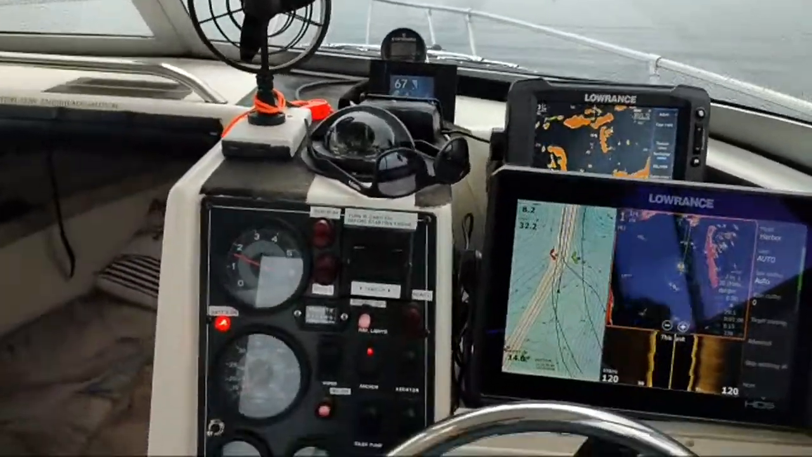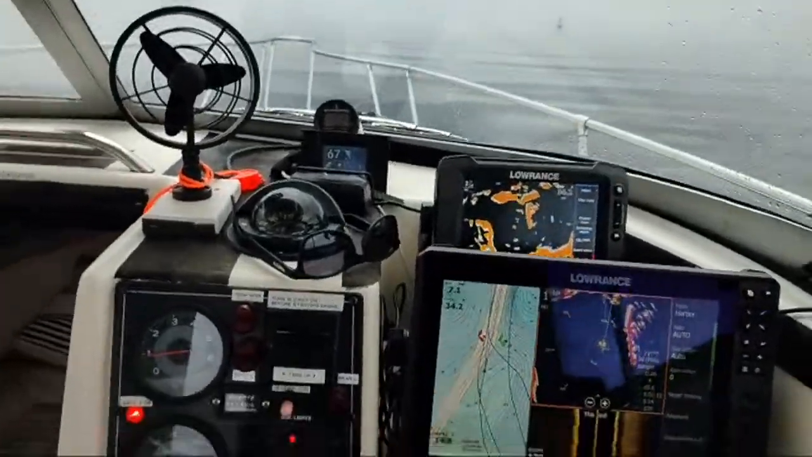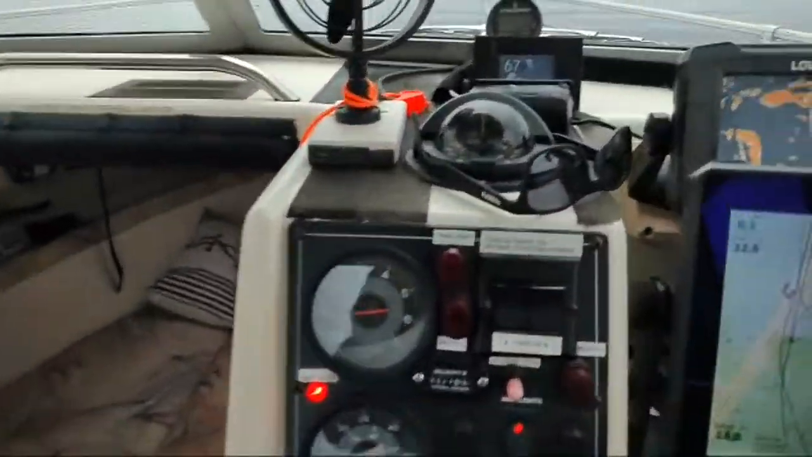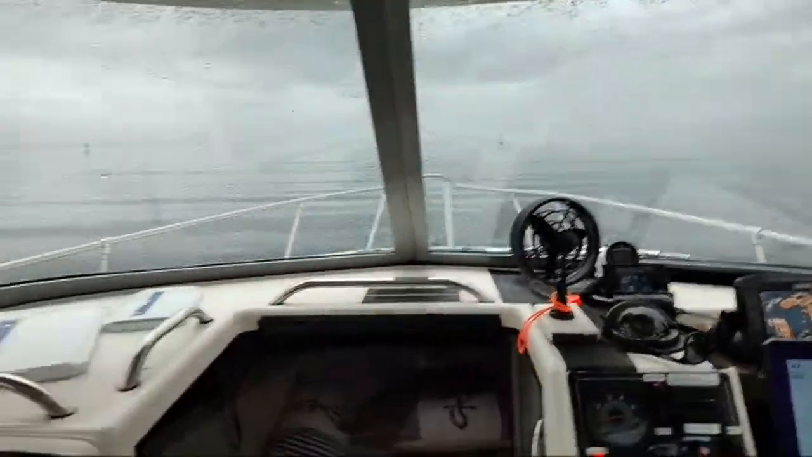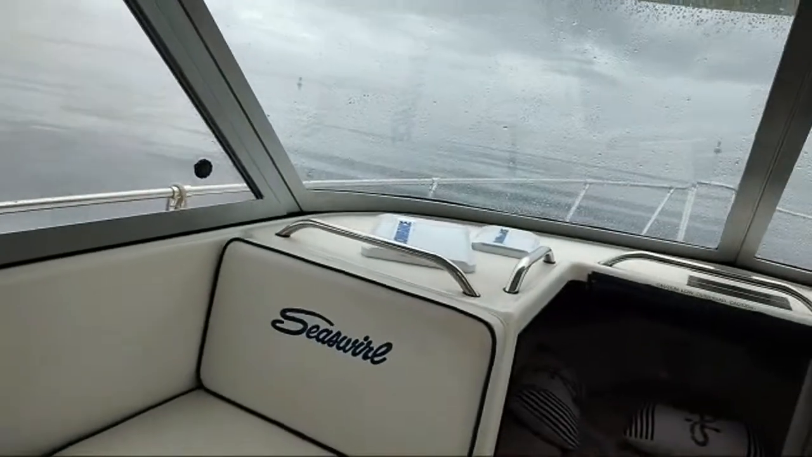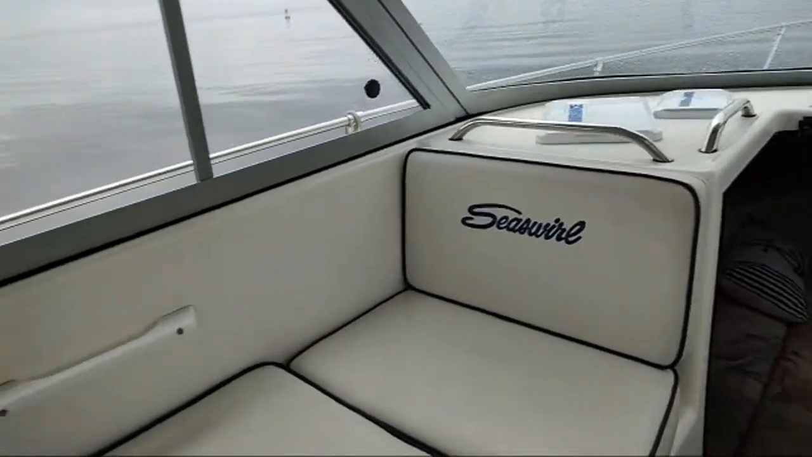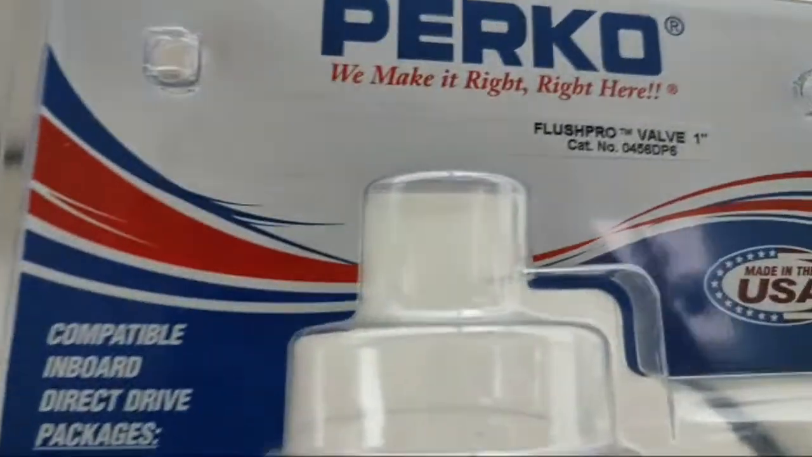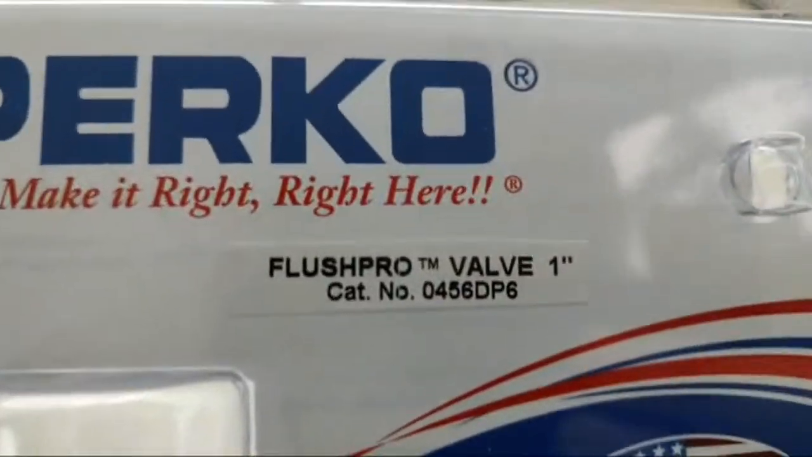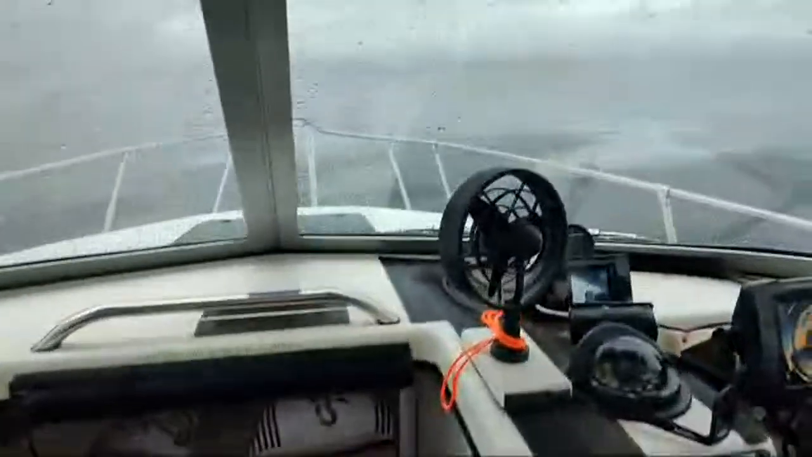So another interesting thing for the boaters of you that might watch this, I picked up a Perco flush system. This boat has a 1-inch intake hose. The system I got here, I think I've got it here. Yeah. Just installed this. Another thing we're doing is testing it. So this is the Perco Flush Pro 1-inch system. Compatible with outdrives as long as you don't have an impeller in it.